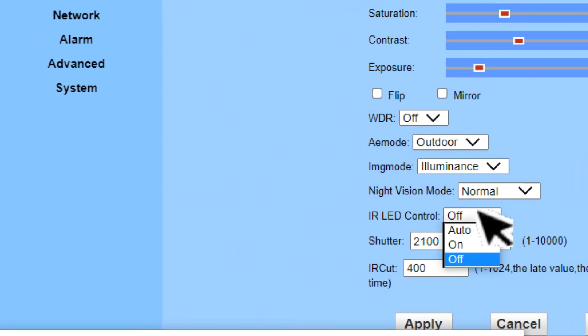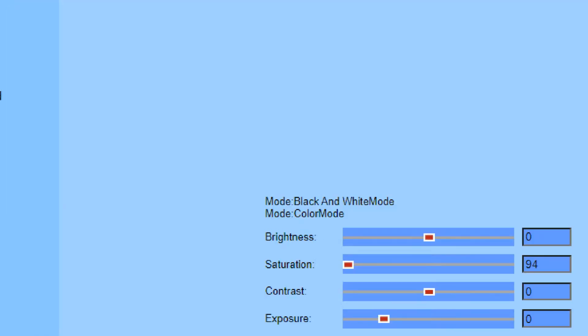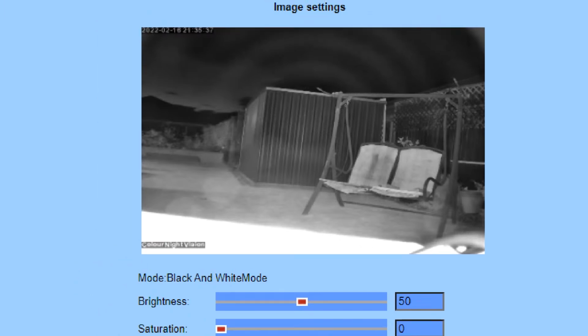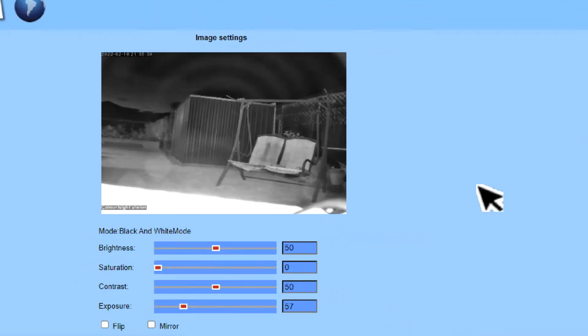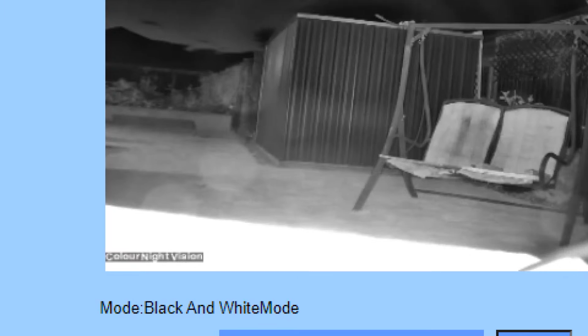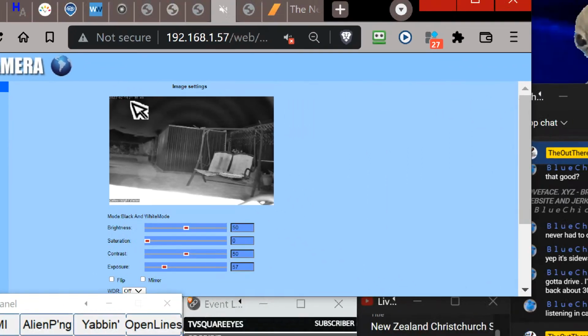If we turn the LEDs on, still no colour though. So it's black and white mode now for some reason. What's that strange pattern occurring here?